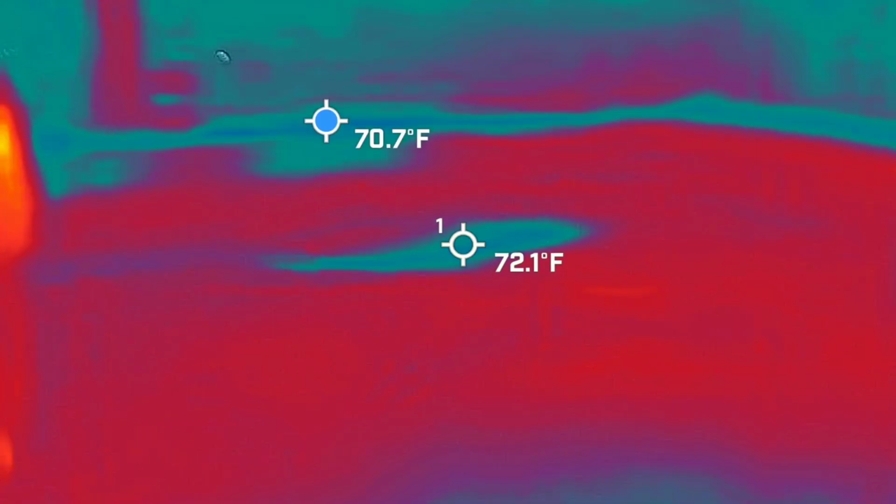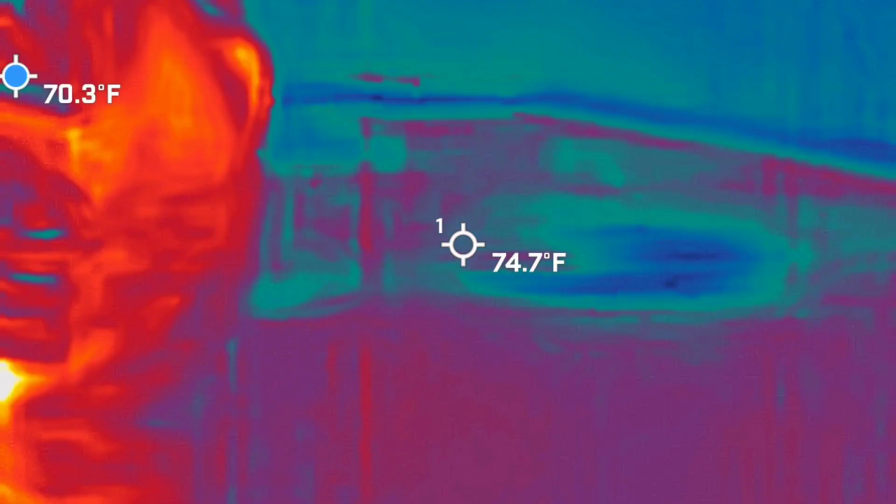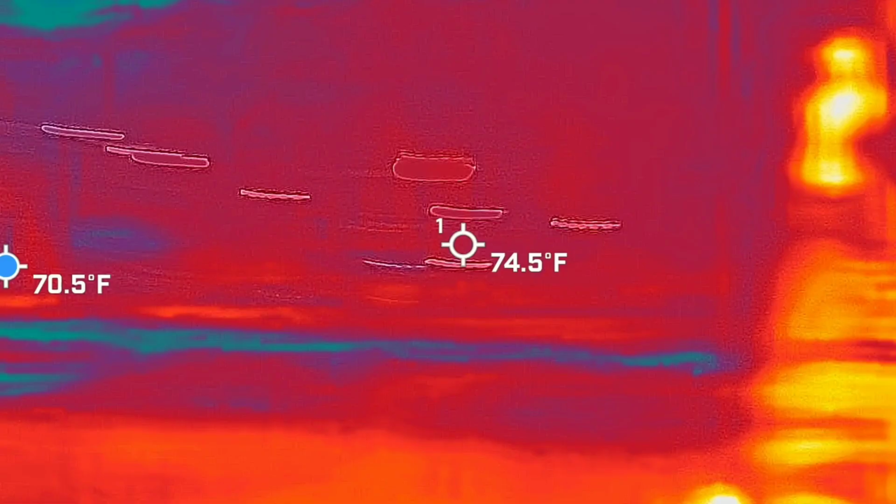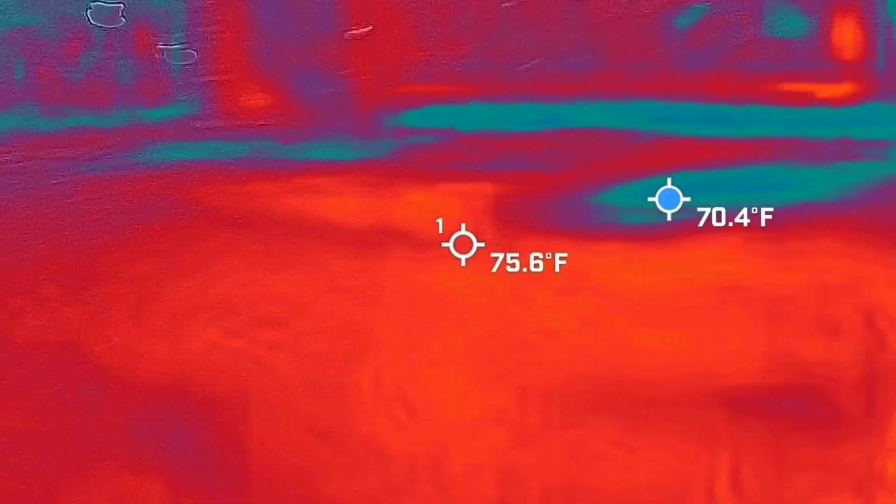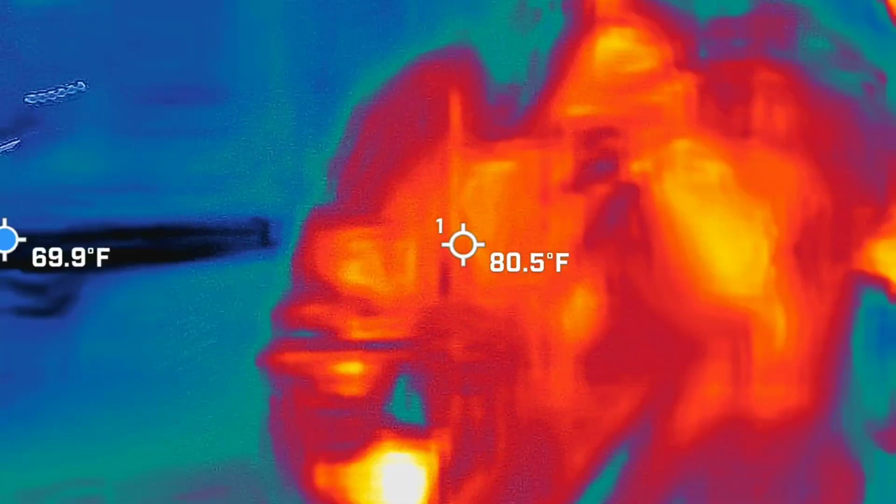I'm looking for them. He said to keep someone in the frame so we have a warm reference. You got me in the frame. Yes. I'll get a picture of it.